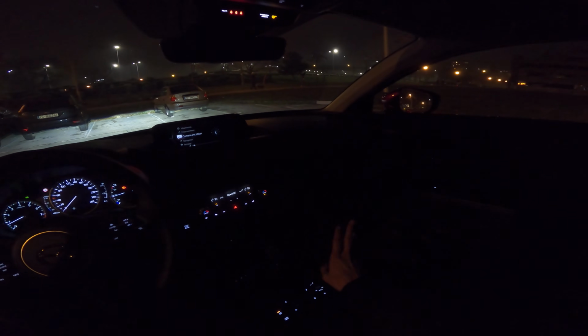Now, speaker test. 12 speakers, where standard is 8, so you should definitely upgrade to the Bose speakers if you're looking at this car. Sorry if I'm pronouncing them wrong. So, a little more.